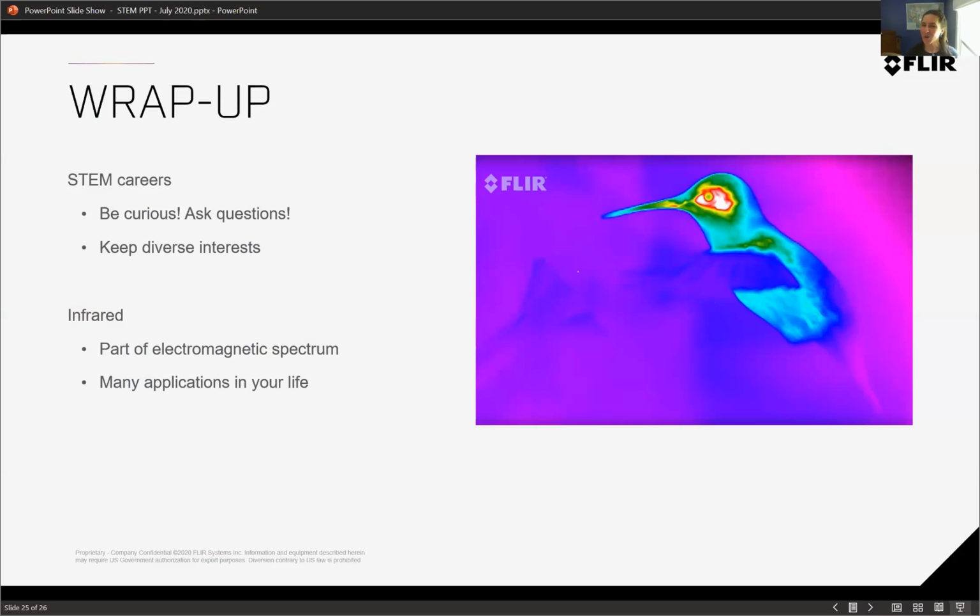Is the sky always blue? What about in the mornings or in the evenings? What about when there's clouds? So keep asking questions, and when you can, find out the answers on your own. And when you can't, then you can start asking people around you for suggestions of how to get the answers. And keep a lot of diverse interests.